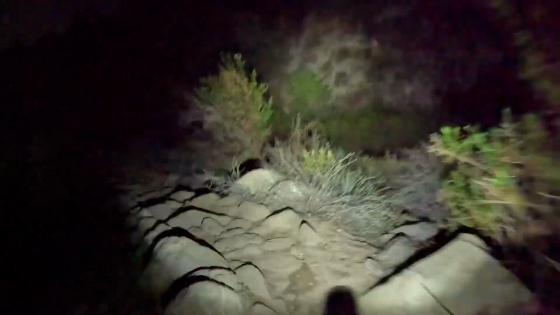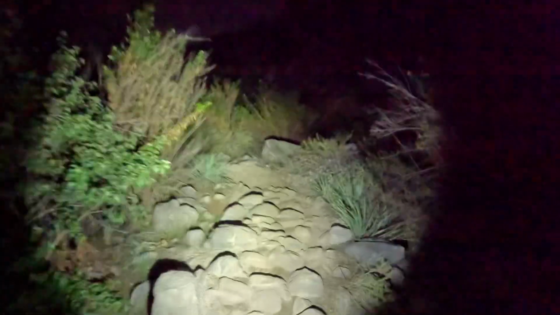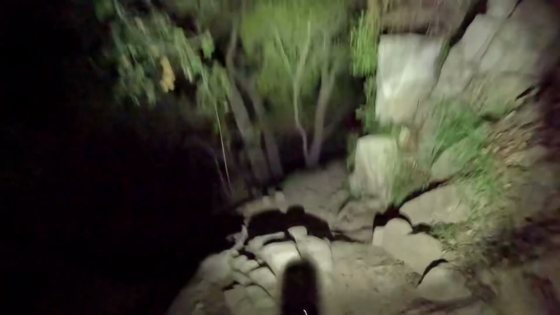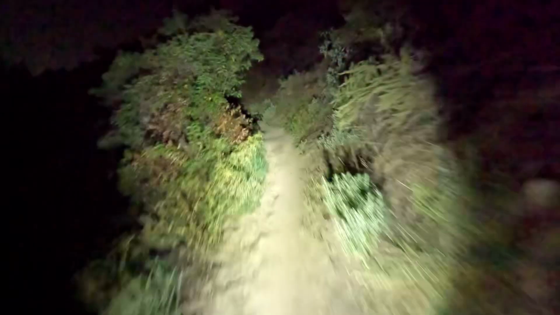And this is the most technical rocky section to stay riding over, and I actually clipped out. I don't know why I've been slipping around on that. That used to be hard, but it's become really easy. They took one rock out of there, which made it a lot easier.